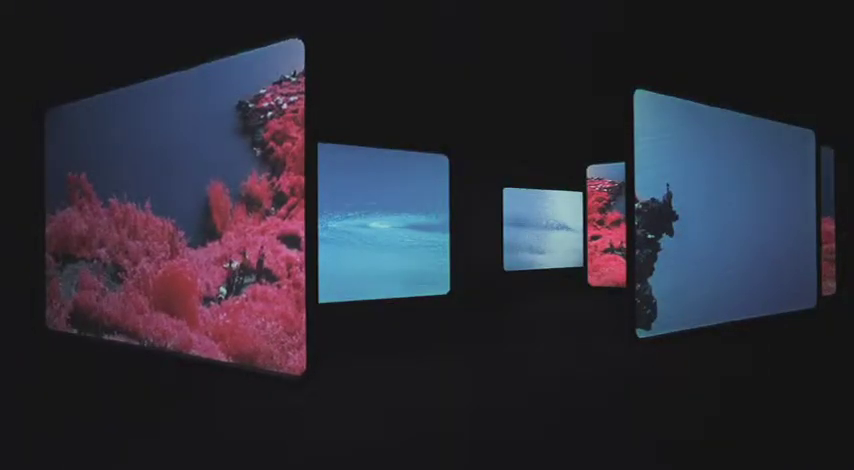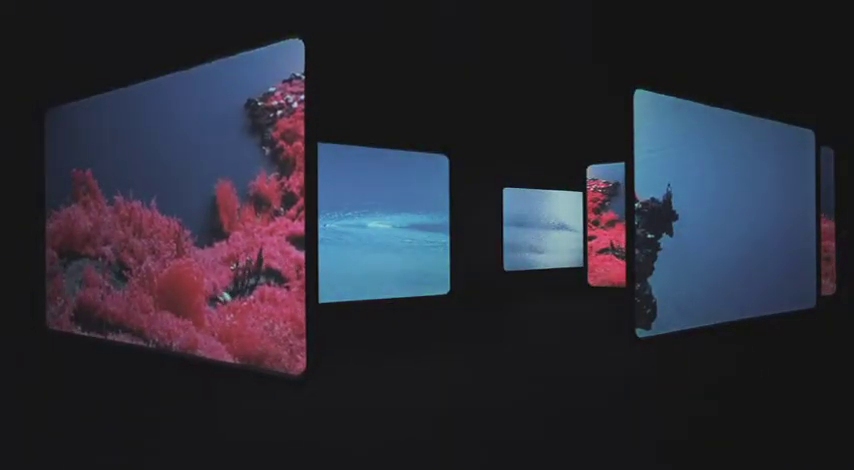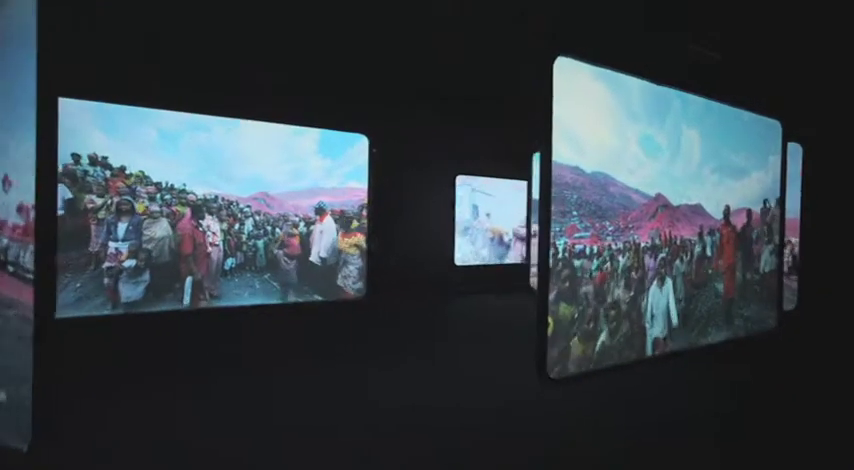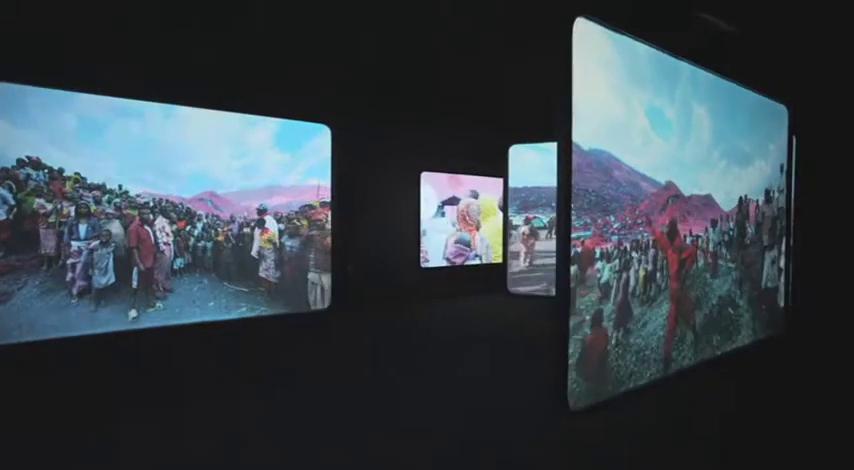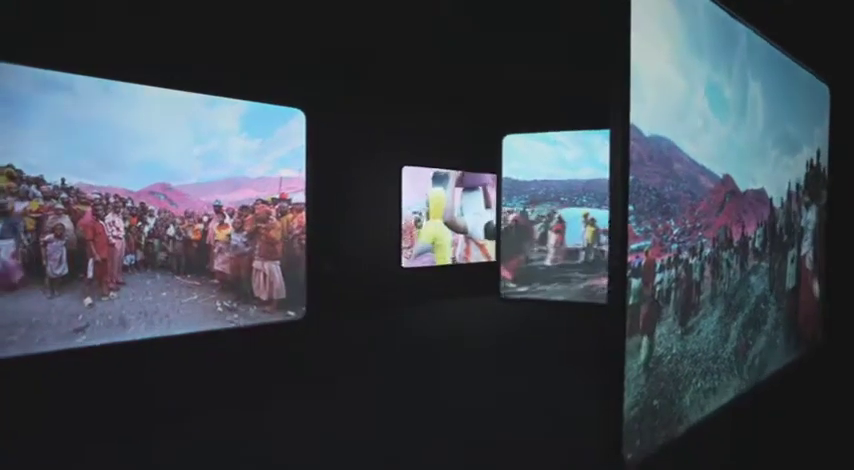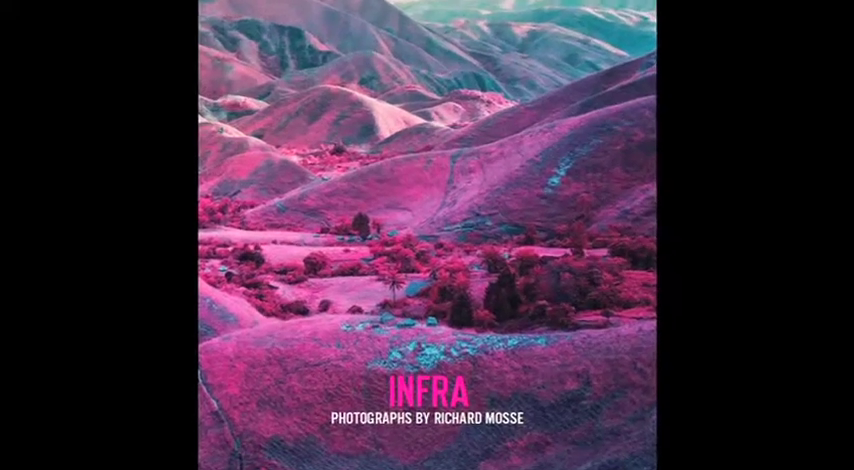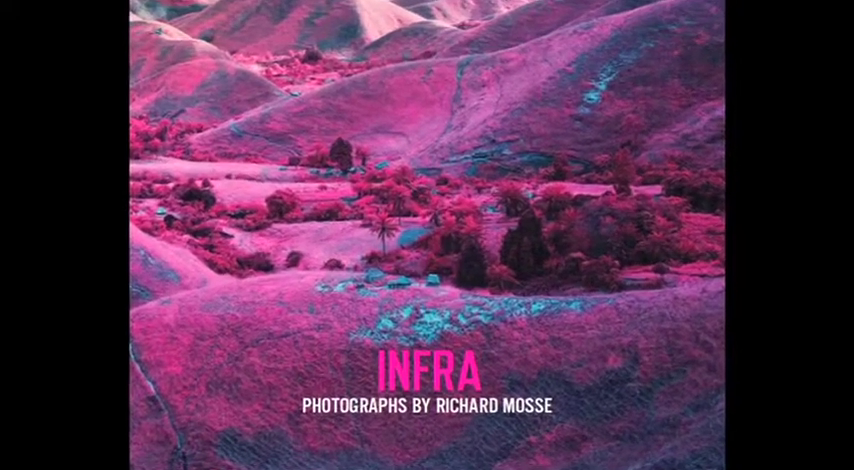The Enclave is the title of the video installation, which is a 6-screen, double-sided screen, very immersive, very spatial and quite visceral video installation made in Democratic Republic of Congo in 2012-2013 and shot on 16mm infrared film. And the photographs, which are also shot with that infrared film but using medium format and large format cameras, those still photographs I've titled Infra.